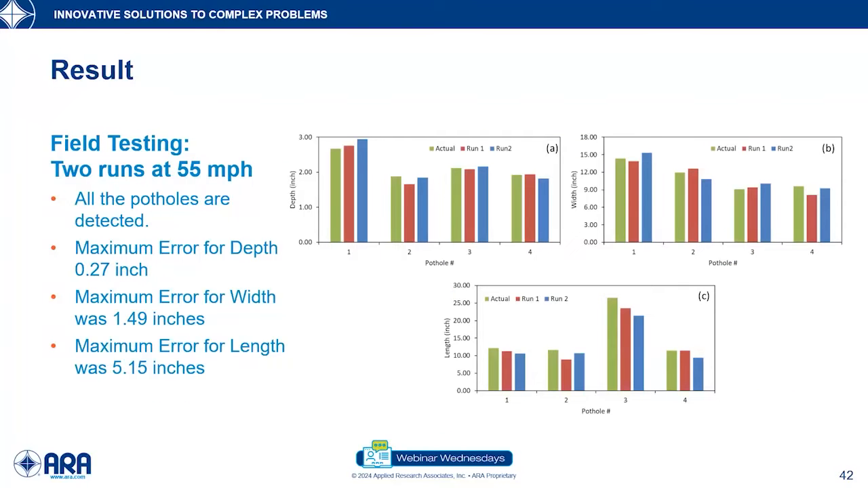This slide shows the result of the first 2 runs, which were conducted at 55 miles per hour. The most important thing to note here is that all the potholes were detected, and this is plotted on the x-axis. The y-axis shows the dimensions. In the top left we have the depth, in the top right we have the width, and in the bottom we have the length, coming from different runs, and the comparison with the actual data.